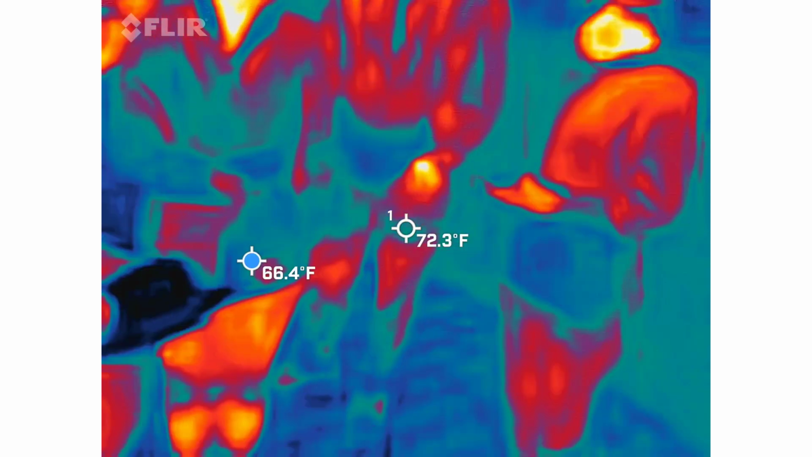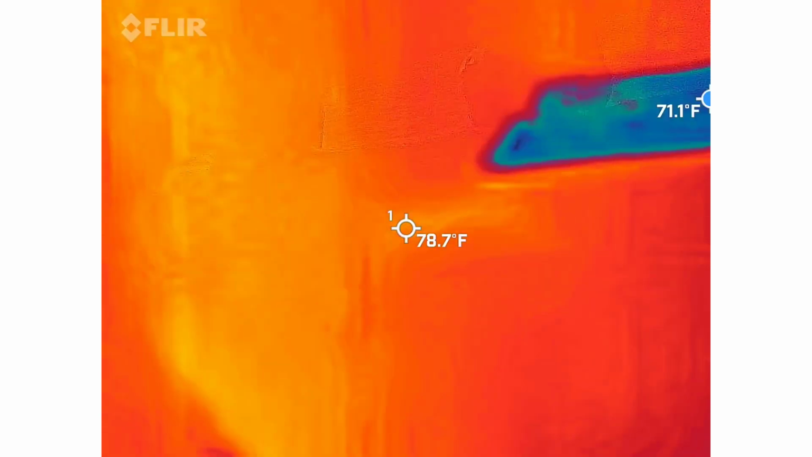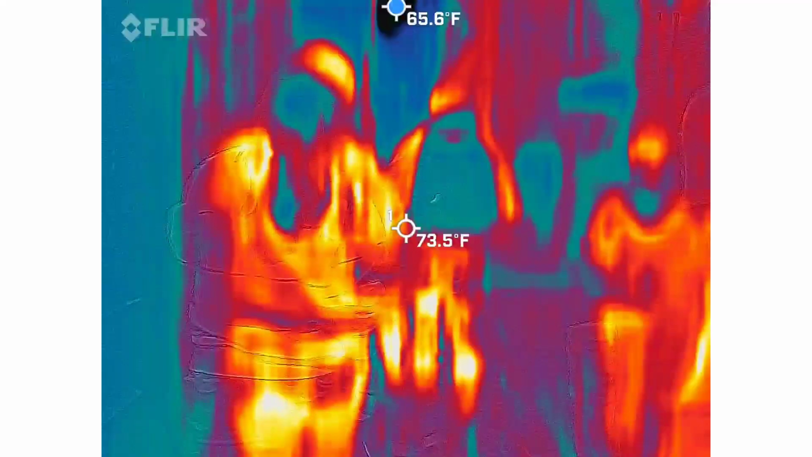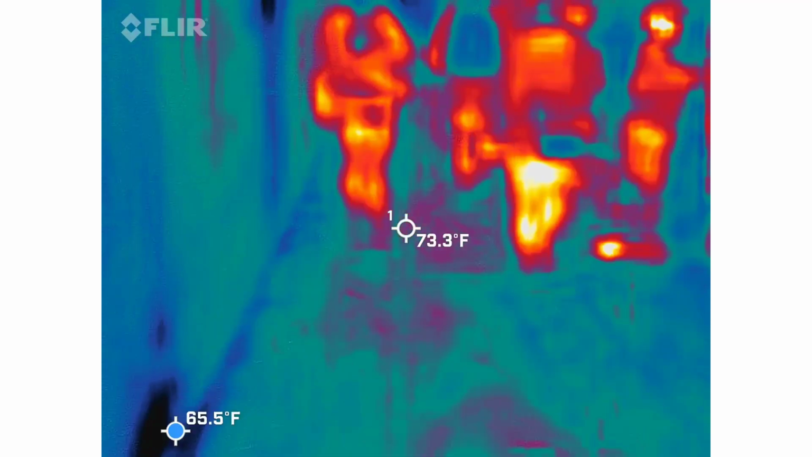All right, let's head up to the next alley, and of course, video recorders.